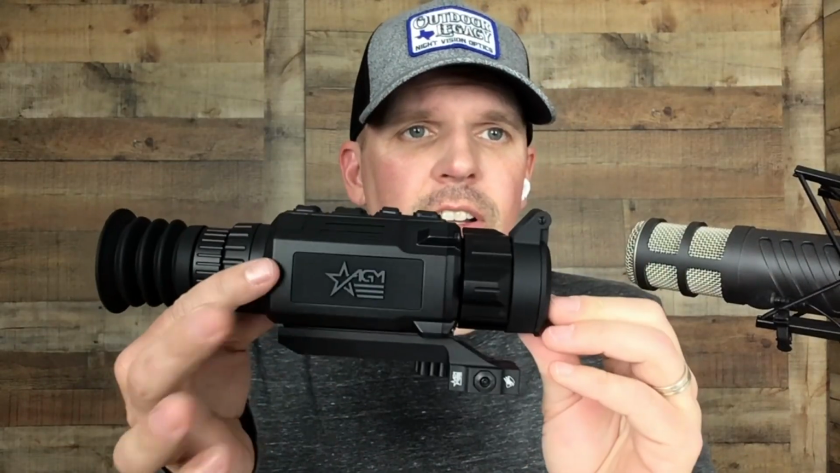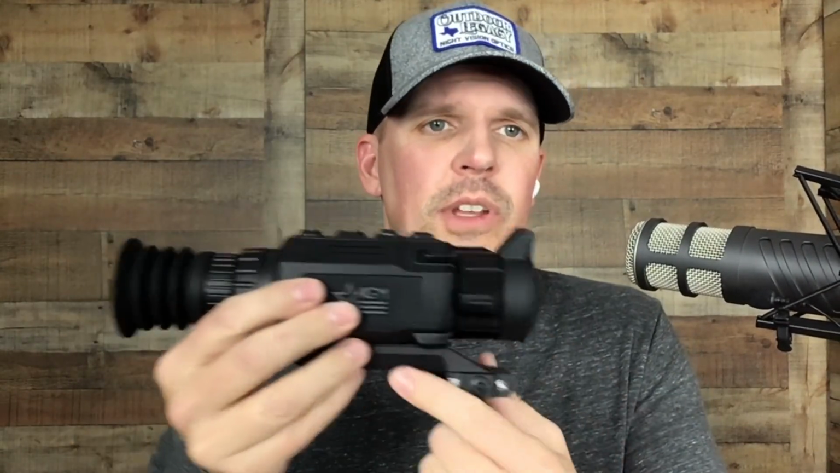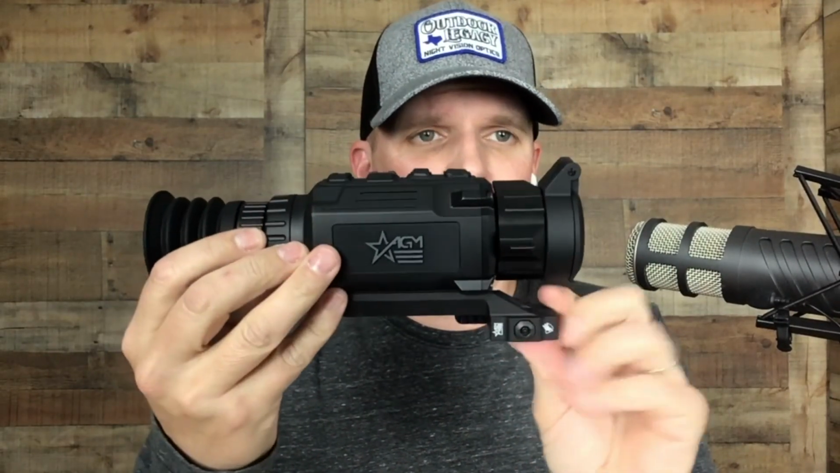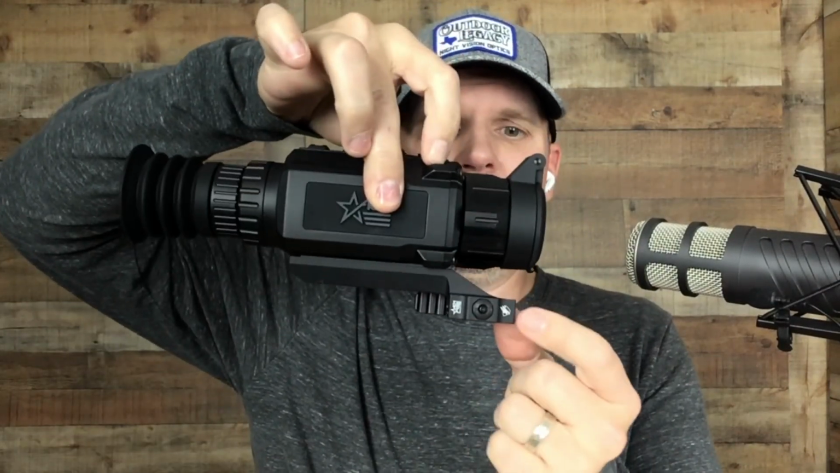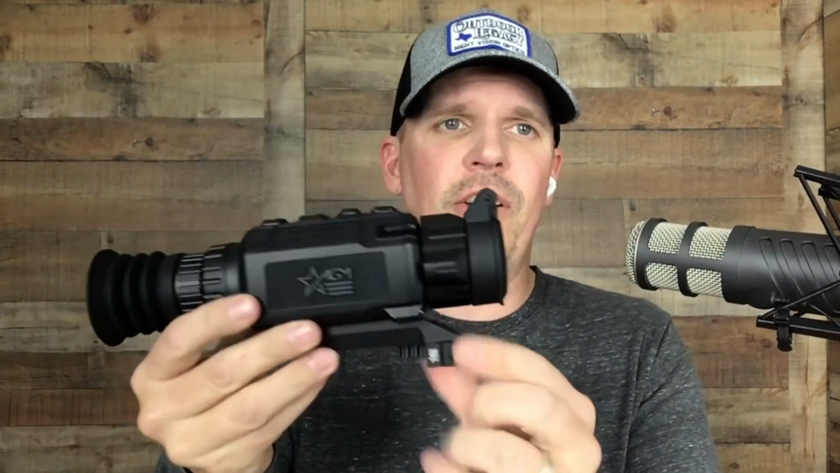Overall thoughts are great little scope, small, compact. As Hans said, if you wanted to hold this in your hand, you can. It comes with this $200 American Defense quick detach, return to zero mount. This mount, as you can see, I'm trying to hold it back here. This is a cantilevered mount. So what they've done here, if you're on an AR or anything with a collapsible stock, doesn't matter. Slide this thing forward, get it where you want, and you're good to go.